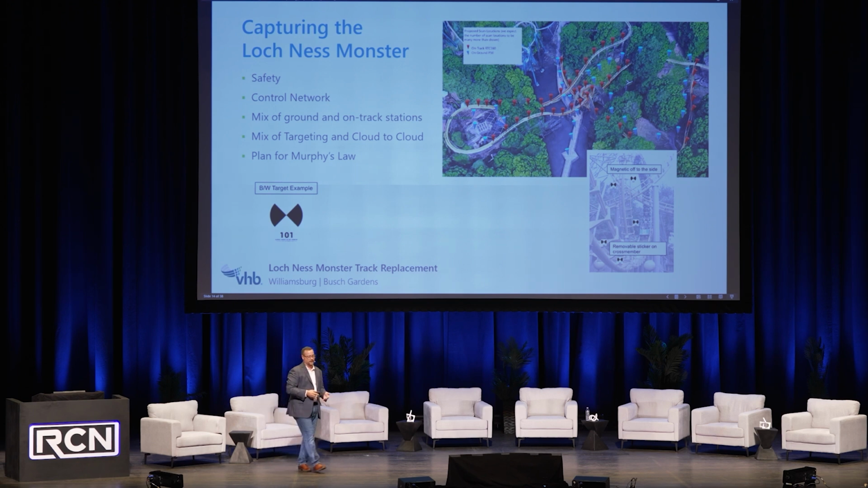So we put some control in the areas, or targets in the areas, that we thought may not work out cloud to cloud. We knew we needed a good survey control network. This was going to be on Virginia State Plane. We also were contracted to do monitoring during the construction phase, so we knew that we needed a strong control network as well.